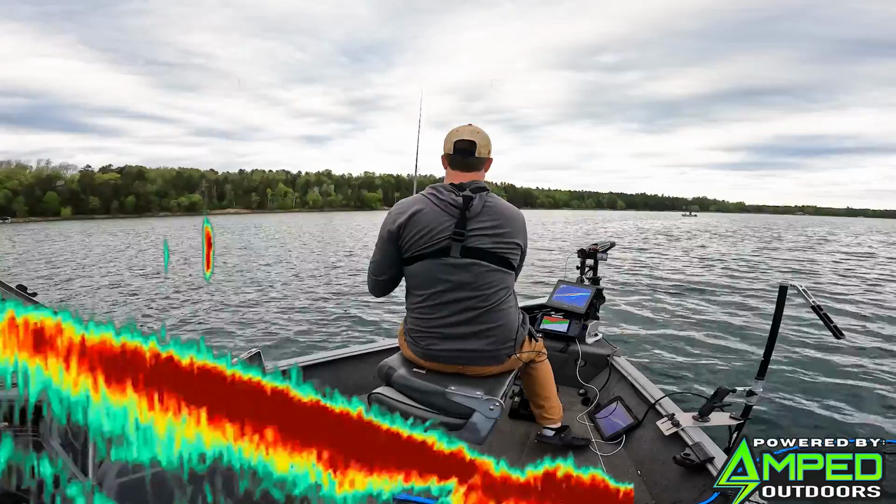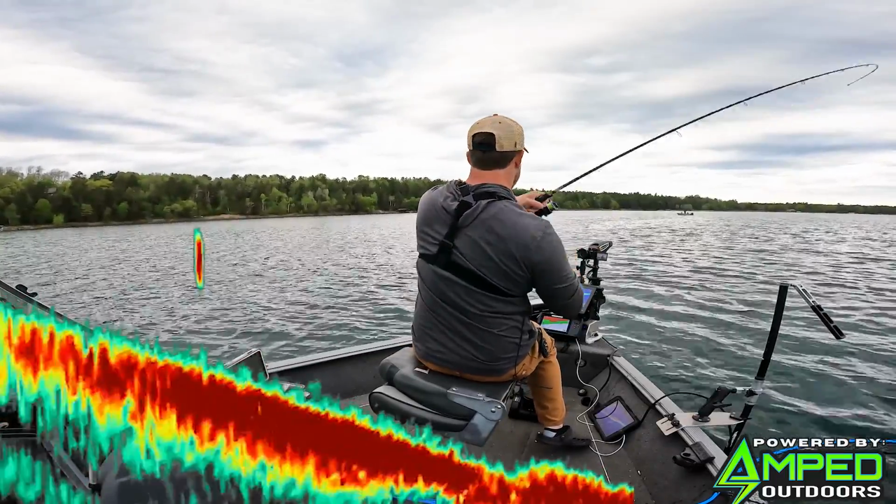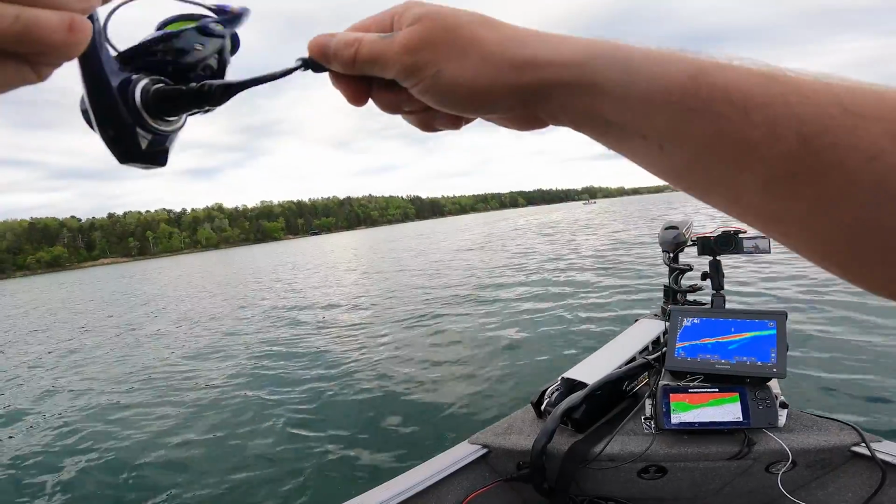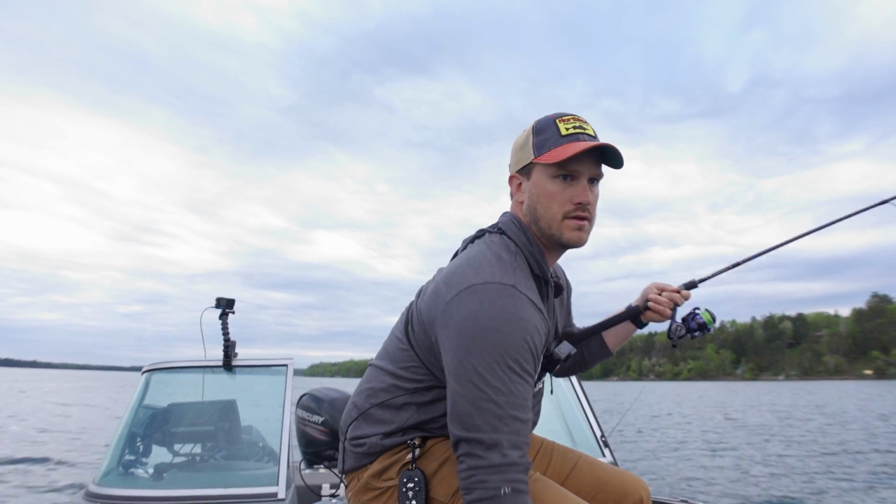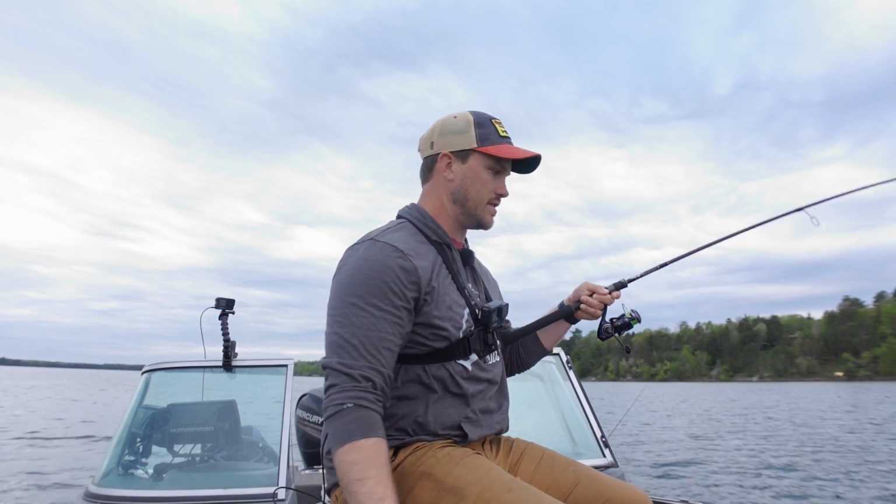Let my bobbers down. Not a big group on that one. A little smaller group. This seems like a decent fish though. Dogging me pretty good. That one was only a group of maybe 4 or 5 fish. But we got one to go here.